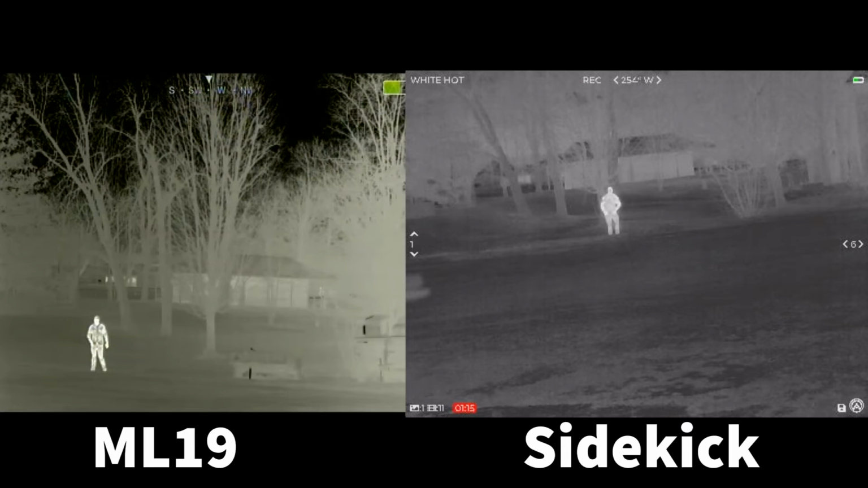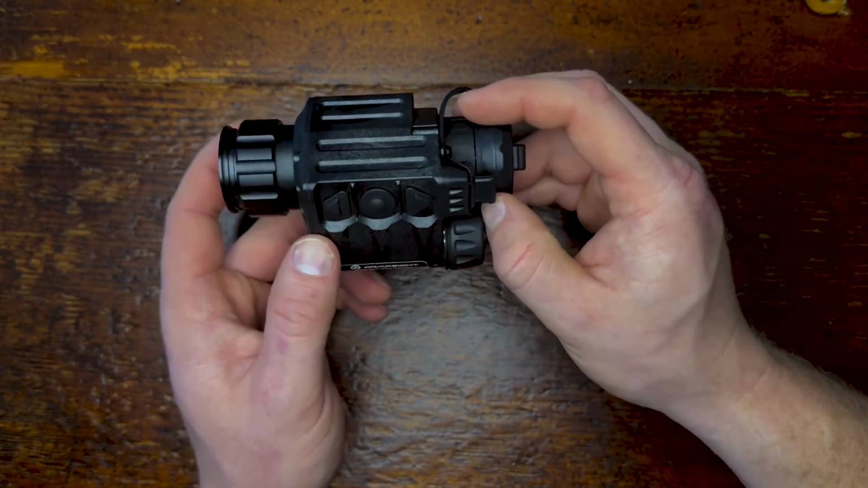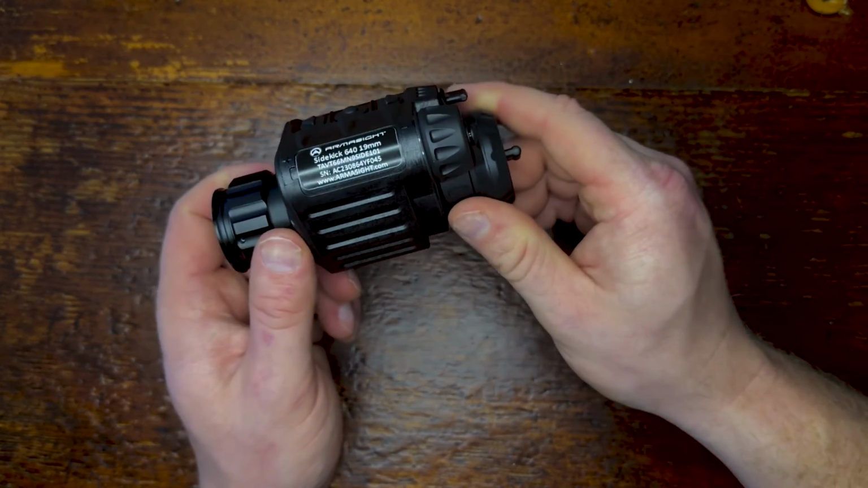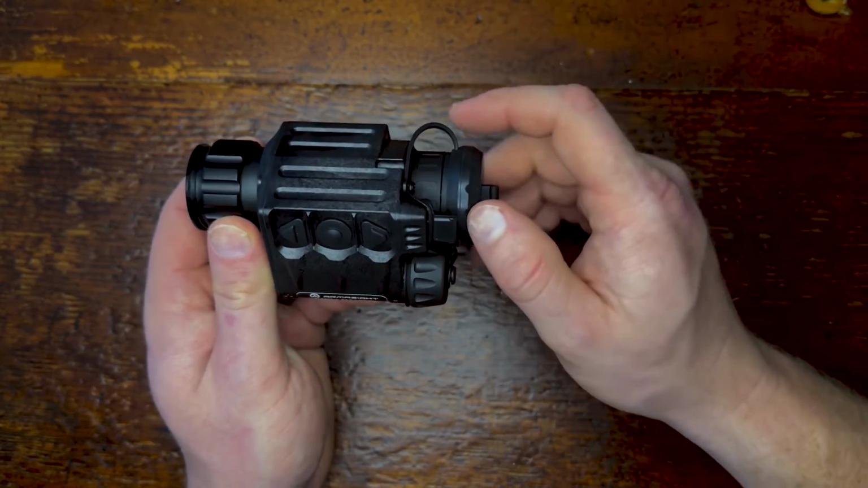And I think that's where the Armasight Sidekick 640 is going to shine for you. This is meant to be a wide field of view, helmet mounted or scanning monocular. And for that purpose, it's going to do extremely well, especially for the price point of $3,000. There's not really anything on the market that touches it right now in that 640 resolution.